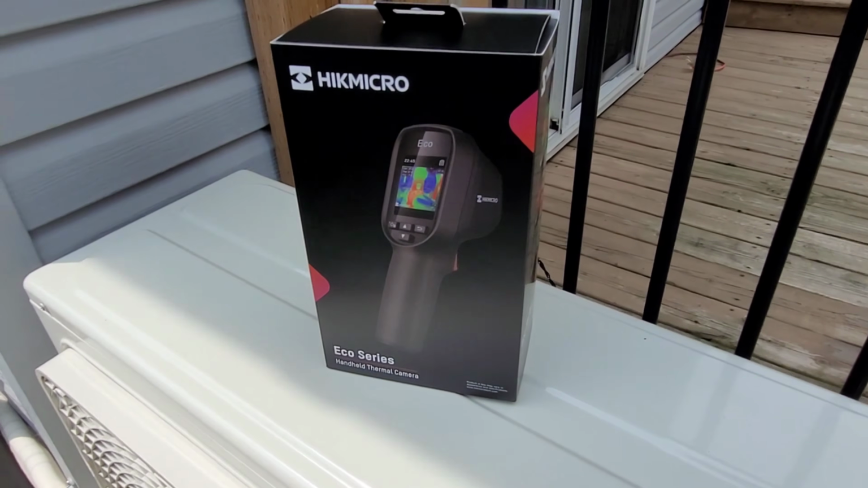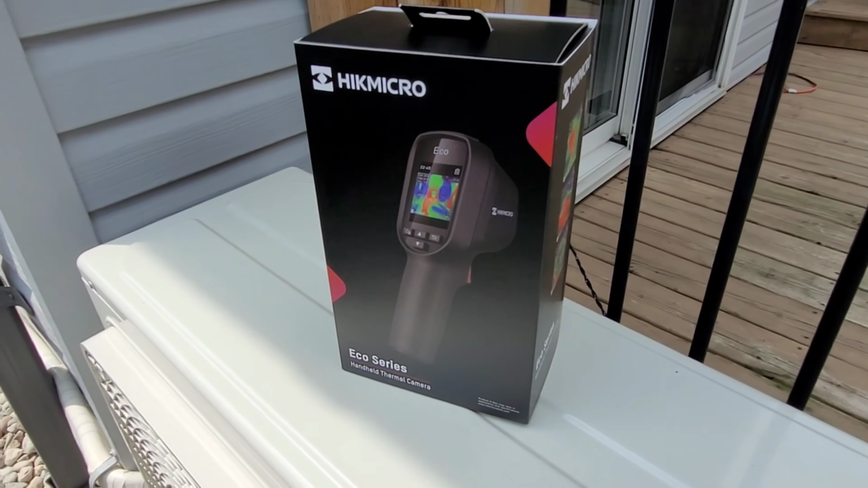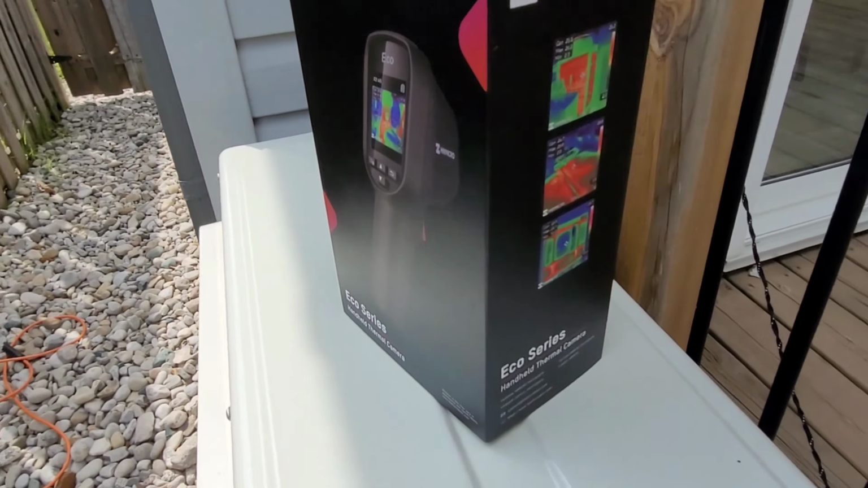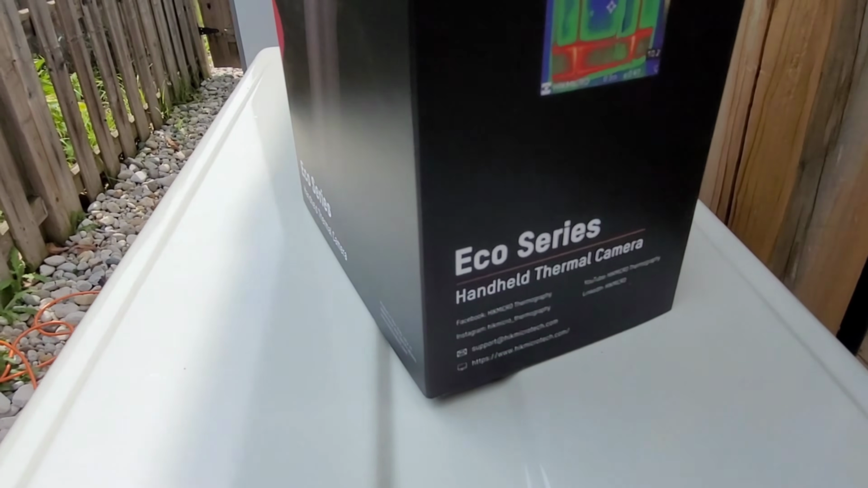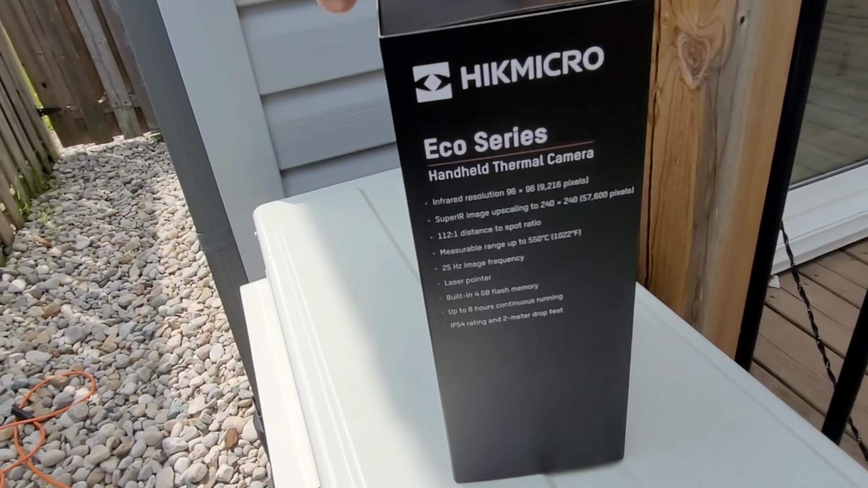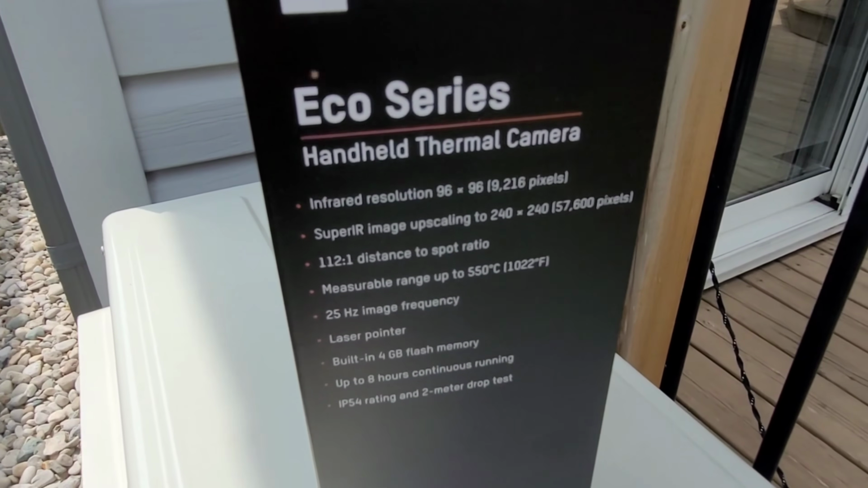So this is the new Hikmicro ECO series thermal imaging camera. This is their kind of newest model. You might be familiar with the B20, that was sort of their flagship model, but this is the new model. It's a little more compact. So I'm going to unbox this for you, put it to a couple uses and show you what it's all about.